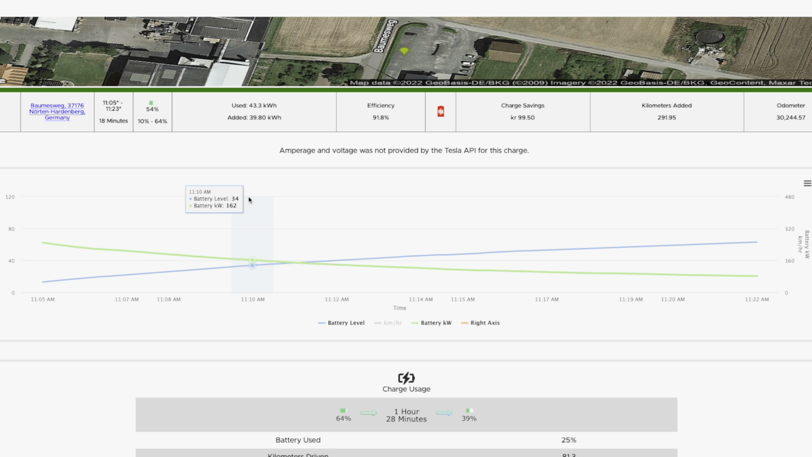Anyway, the car did not provide any voltage and amperage for this charging session in the API calls to the server. So I can only show you the battery level and the kilowatt level. So it was 11% we plugged in with, and it quickly went up to 13% because of the 250 kilowatt. So at 11.05. Now, if you look at 11.10, it already went down to 162 kilowatt.